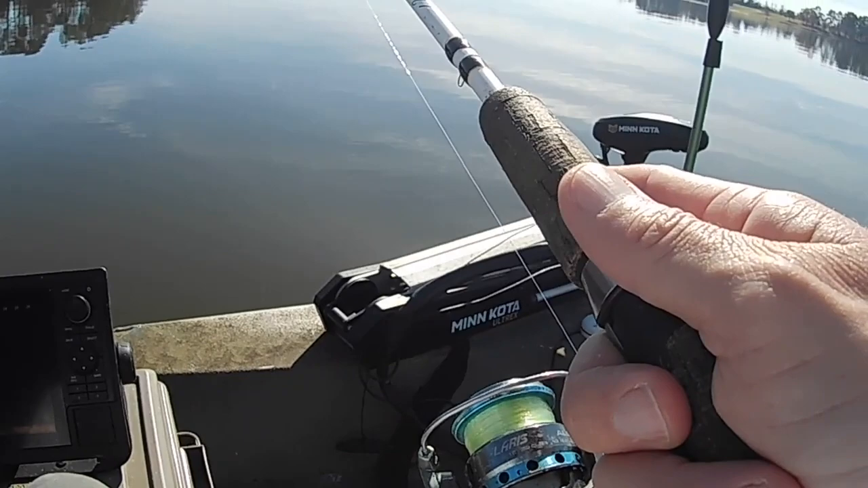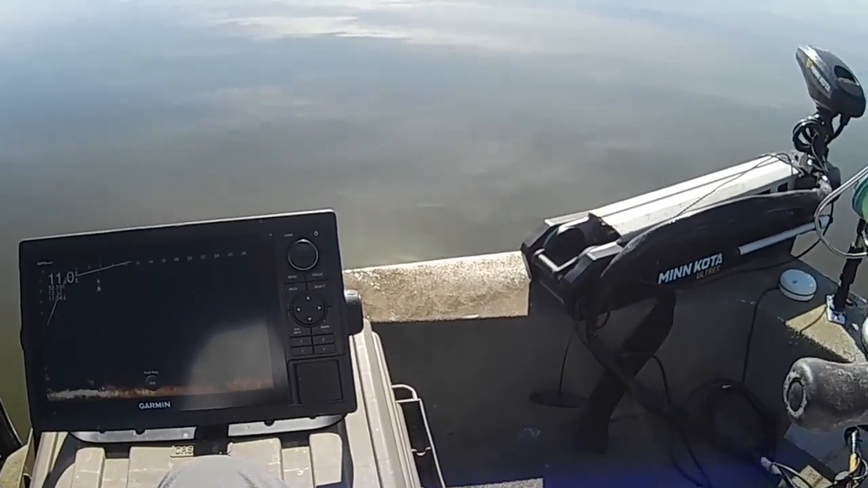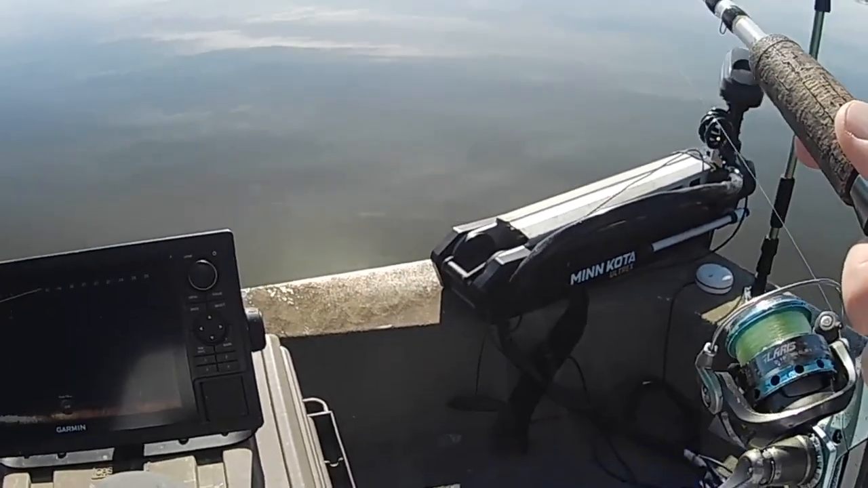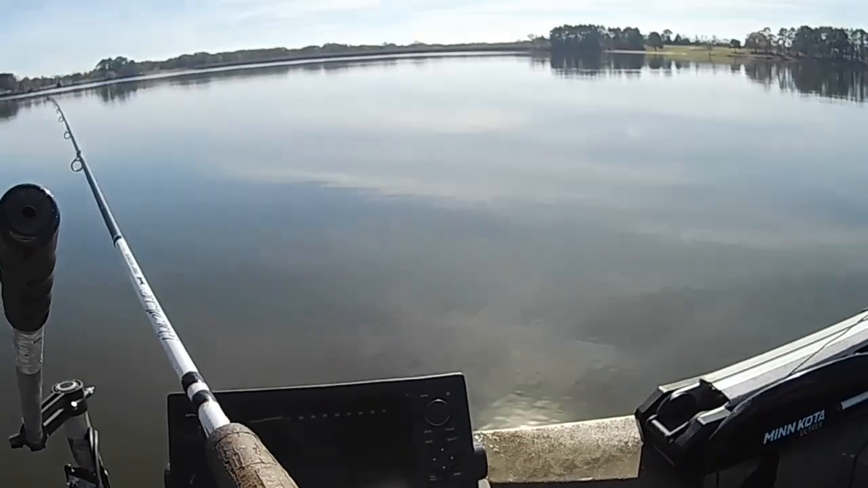Like I say, I'm going to start out in this shallower water. There's a lot of activity around. This bait may not be big enough. These shad look pretty big. This is just an 1/8 ounce jig that I've got on here, and a little small profile.